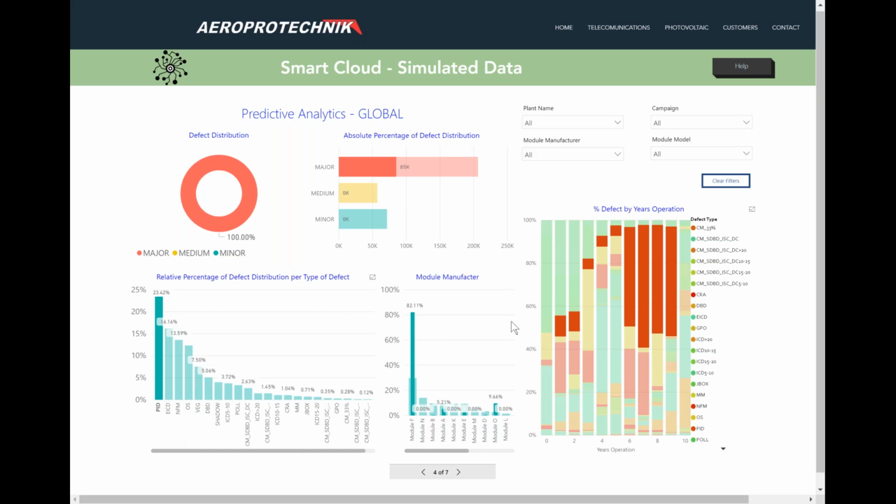And if you look at the right side of the picture, there is an analytical correlation with years of operation, which means these red bars are PID. And as you can see, it is essentially after the 4th or 5th year of operation, for this case, that the PID starts to appear in your modules type F, which means you already know that after 4 to 5 years of operation, most likely farms in the same situation with the same type of modules in the same geographies will actually get PID.